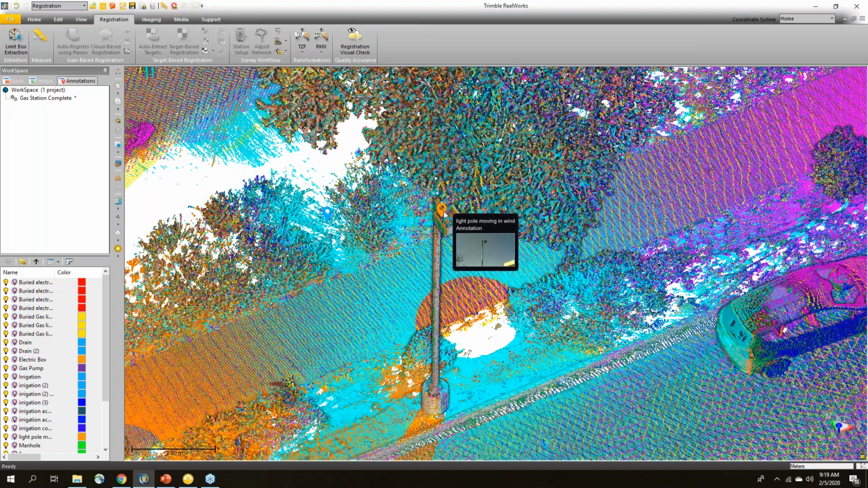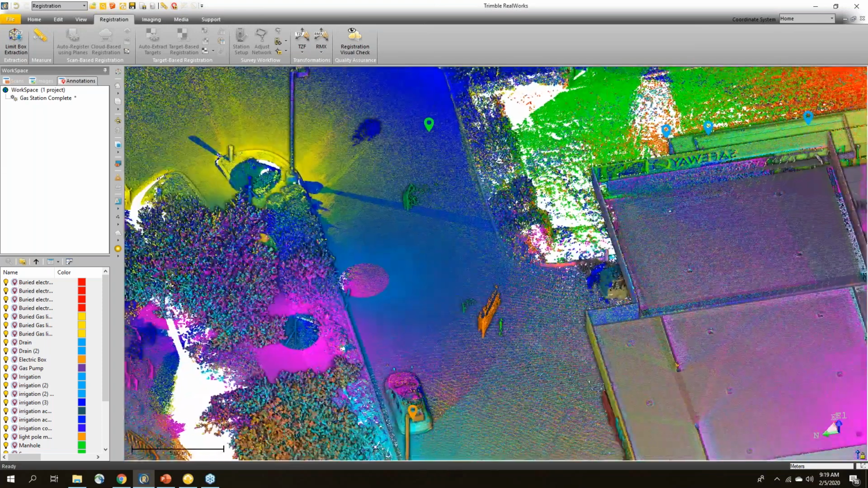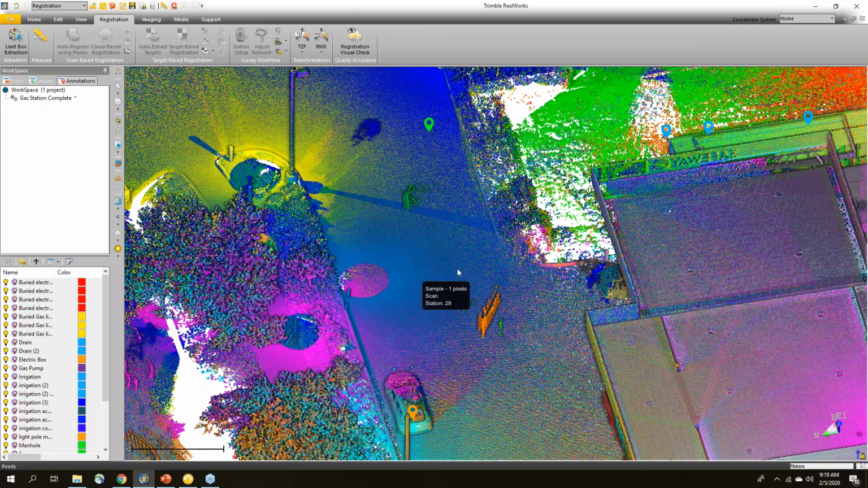So this was a note I left to myself so that when I was checking the registration later on, I would know why this didn't look good. In fact, it was very windy on the day that I did the scan and everything was moving quite a bit. This light pole, I wouldn't be surprised if it was moving 2 or 3 inches at the top, shaking in the wind. So I knew that I would see that when I was checking the registration and that I would be worried, and I wanted to leave that note to me or whoever was in the office to let them know what was going on right there.